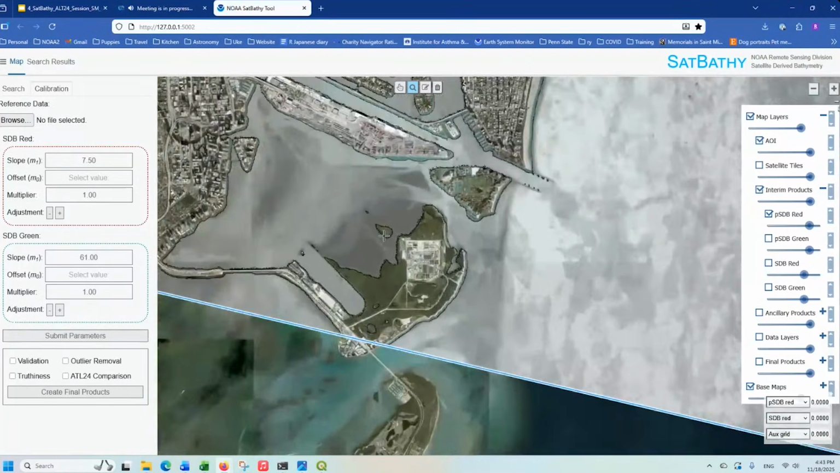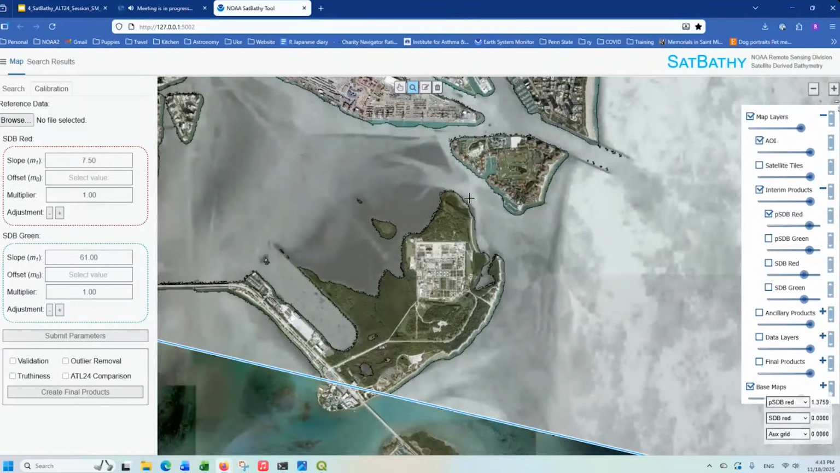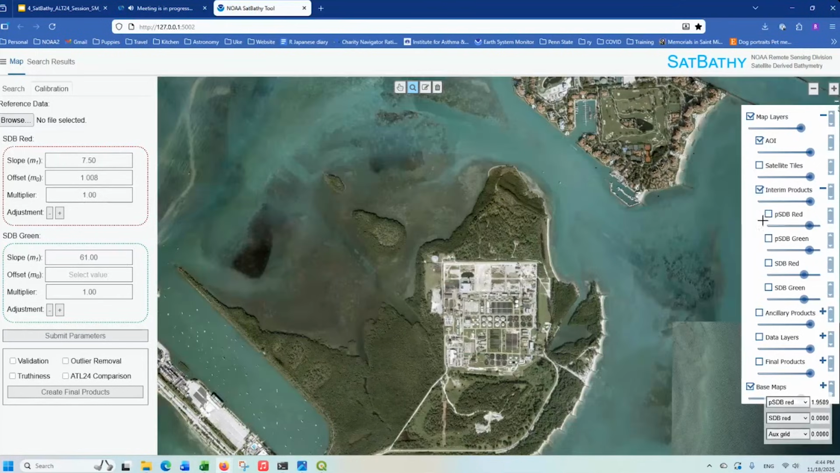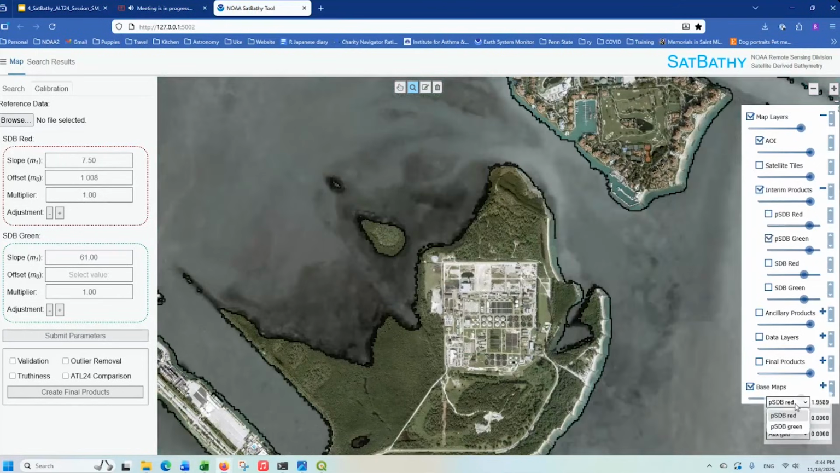We'll head towards the interior, not the channel. See if we can find something. Looks pretty good. Okay, so now that I've clicked the offset, it fills in automatically. We're going to do the same thing for the PSDB green. Flip this down to PSDB green.